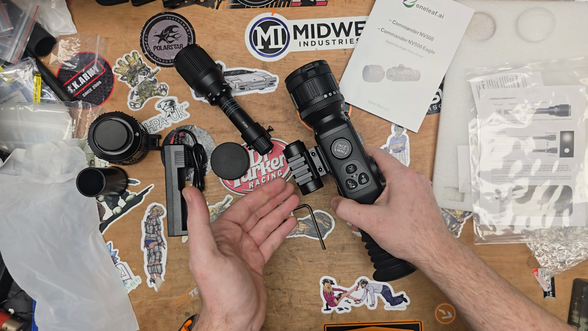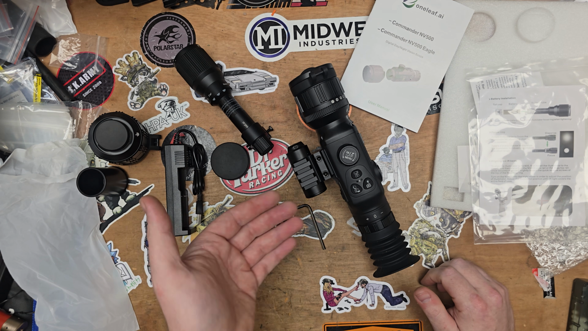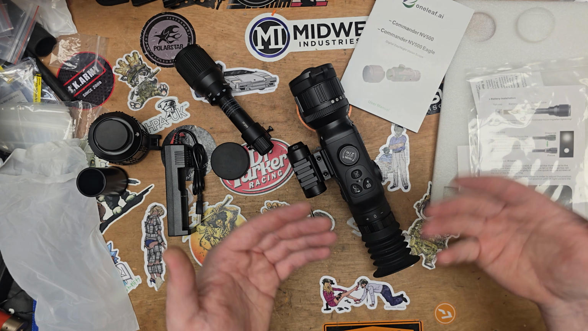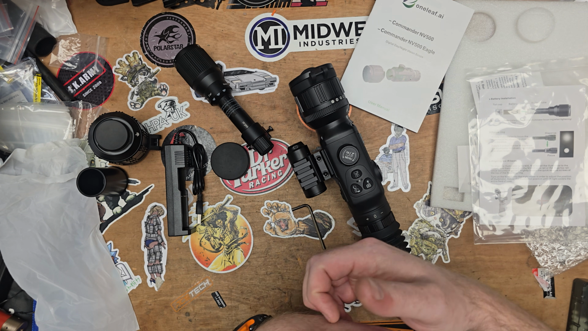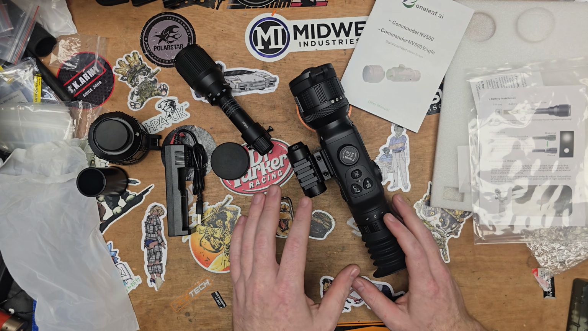It says it's shooting in this mode 4K at 120 frames. Now I'll have to test it in the daytime. Unfortunately, it's very dark here at the moment, so I'll be doing some follow-up videos because I want to try and use this in a setting and give you feedback from some further use down the line. So I will do that, don't worry.